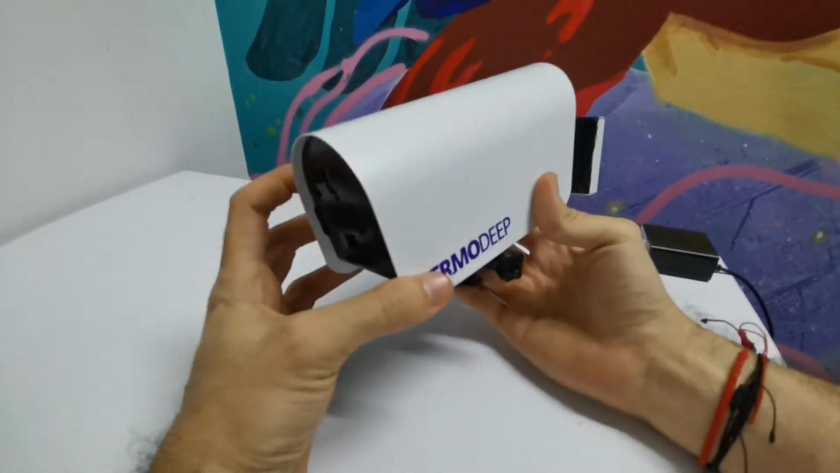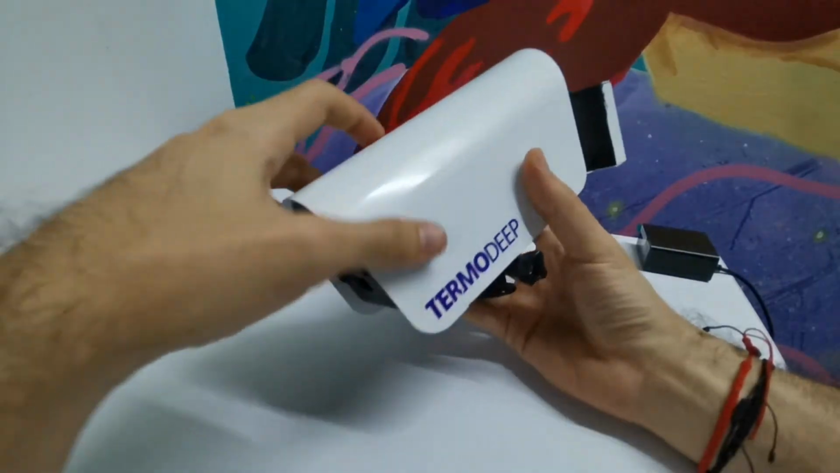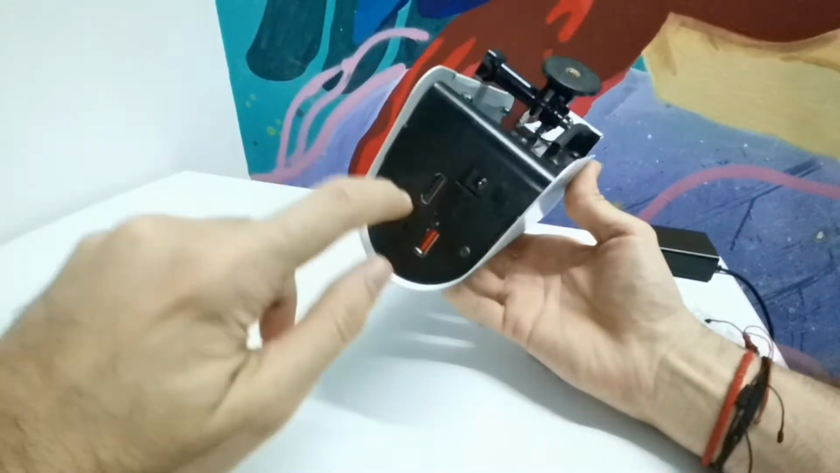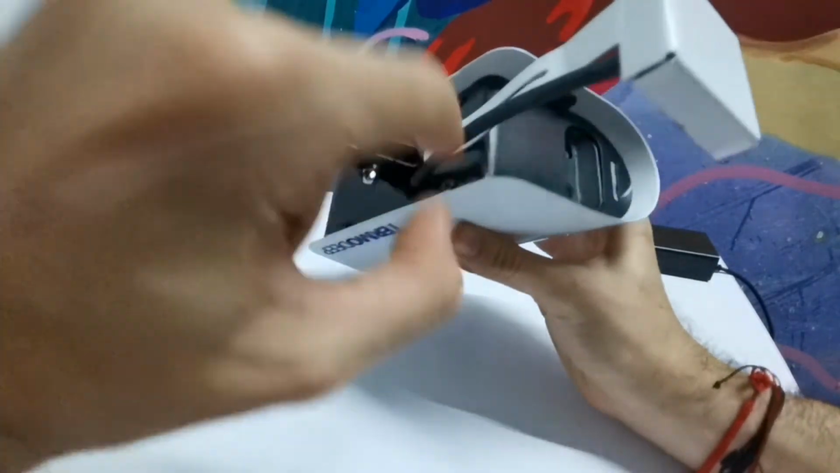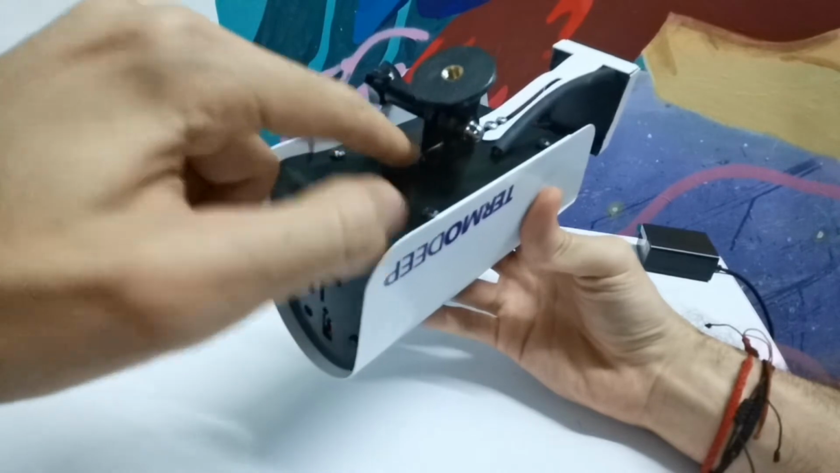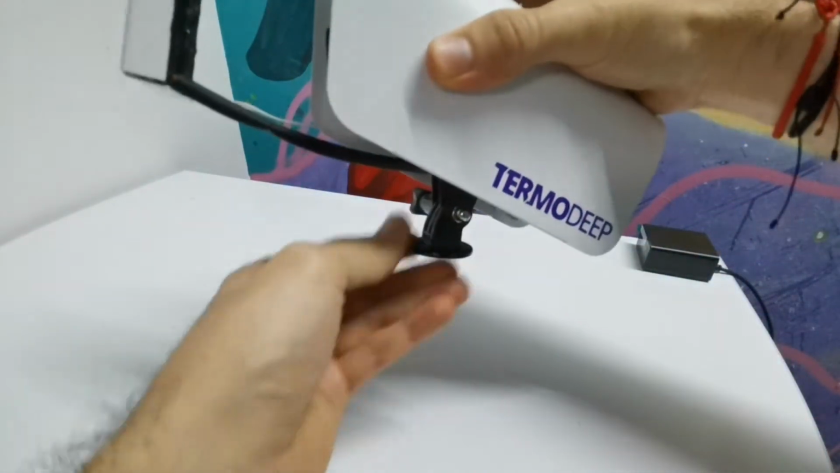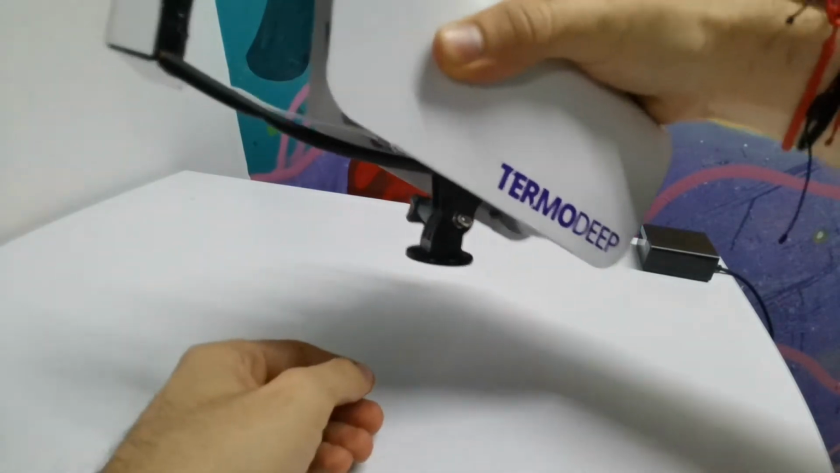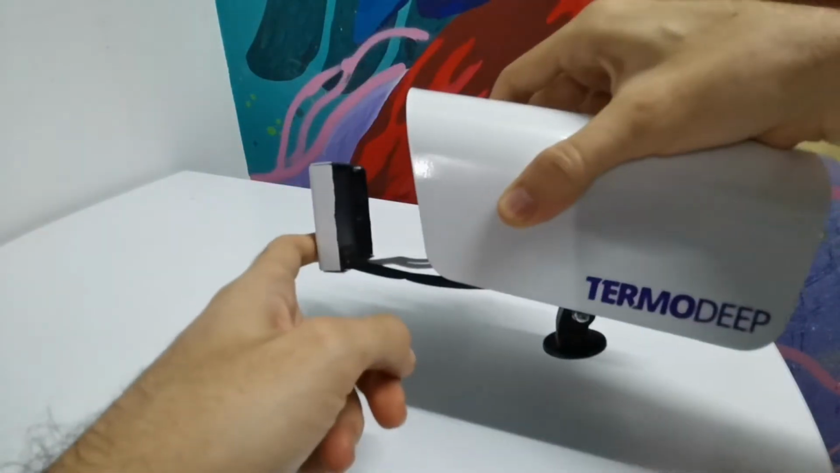It is composed by three parts mainly. The top one, this white one. The bottom one, this is one piece of this. This part is soldered to that. It has a GoPro stand so you can put it in any tripod. And this is the integrated black body.